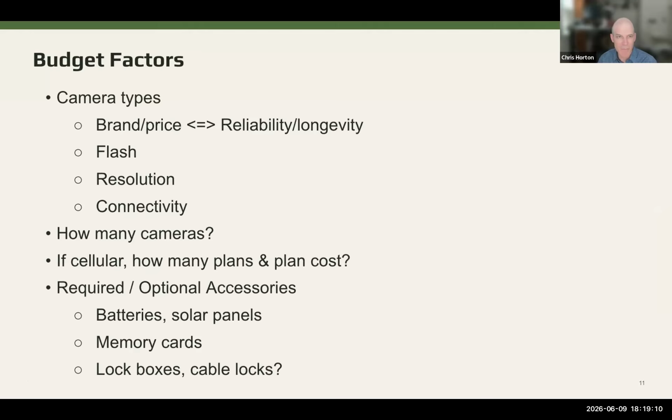that's going to be a slightly more expensive camera. And if you want black flash, that's going to be slightly more expensive. High resolution, slightly more expensive. How many cameras do you want? Obviously, that's going to be a big impact on the cost. How many cellular plans do you need? What kind? How many photos do you want? That's going to influence cost. And then all of the additional accessories like the batteries and the solar panels and the SD cards and all of that stuff.